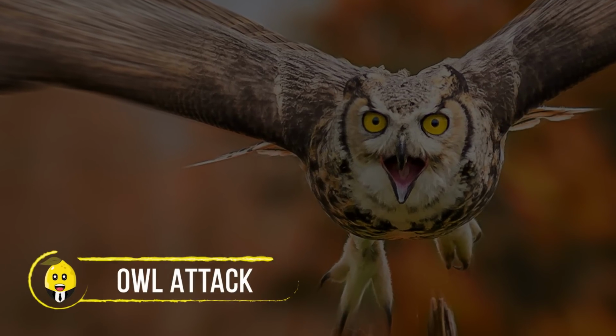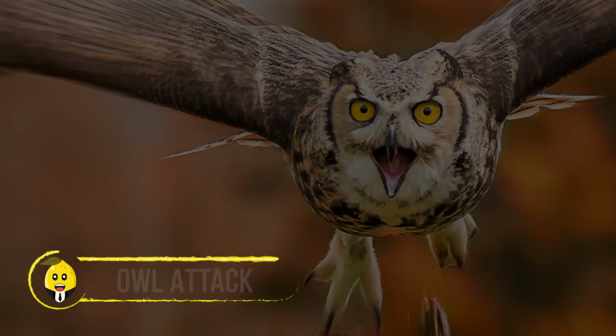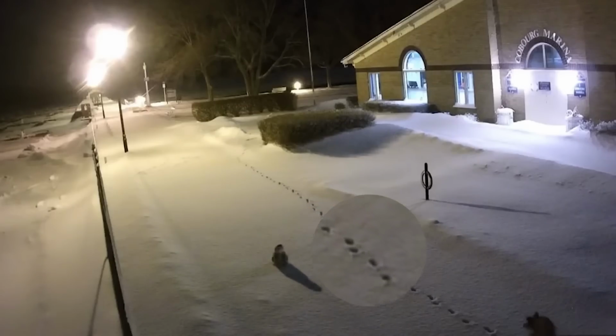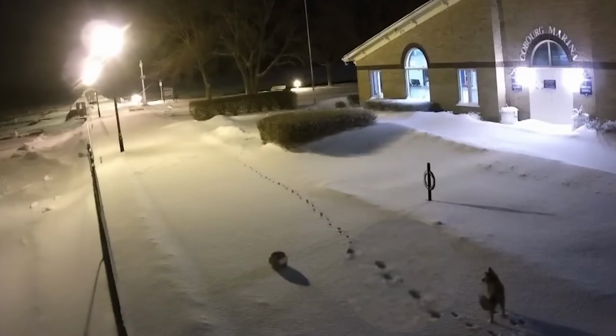Owl attack. This fearless night bird got no chill as it dives on the cunning fox. Well, that's not all, as it was literally determined to encounter the curious predator who, after leaving straight paw prints on the snow, returned to confront the challenging enemy.